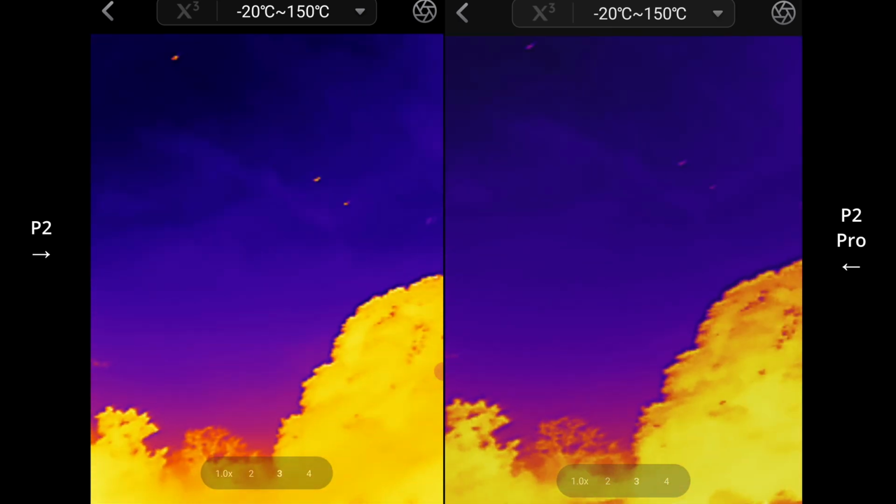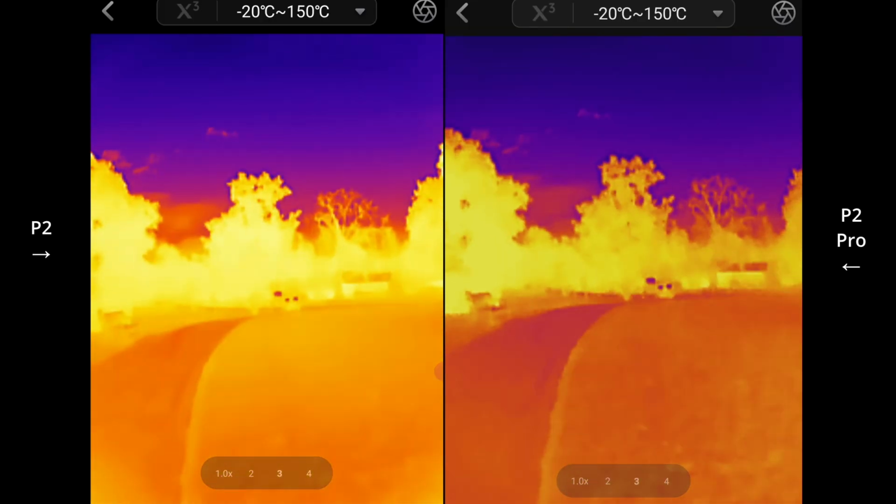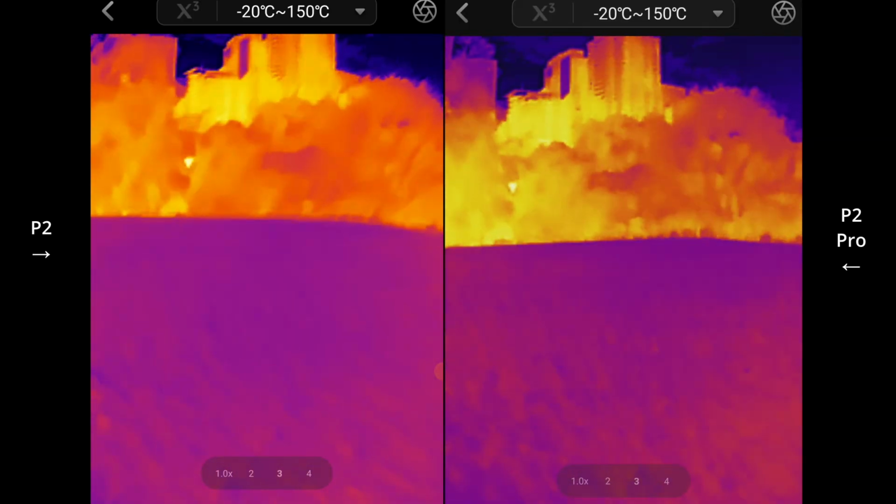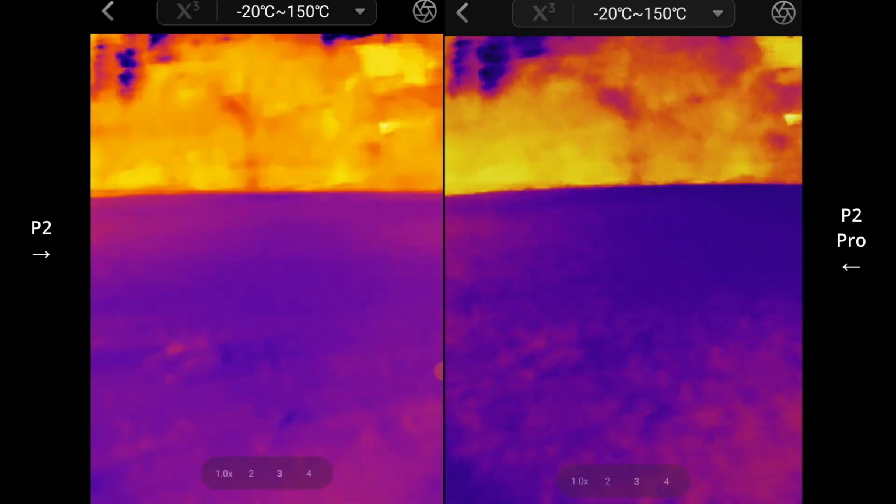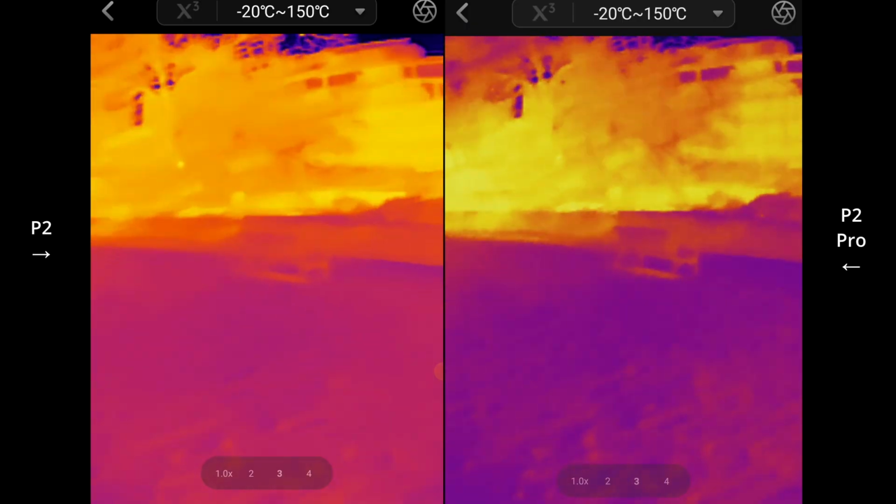More birds. I heard some up the top. Yeah. And if you have a good phone, the recordings turn out better. You don't have to screen record. Just hit the normal record button and it comes out a lot smoother.